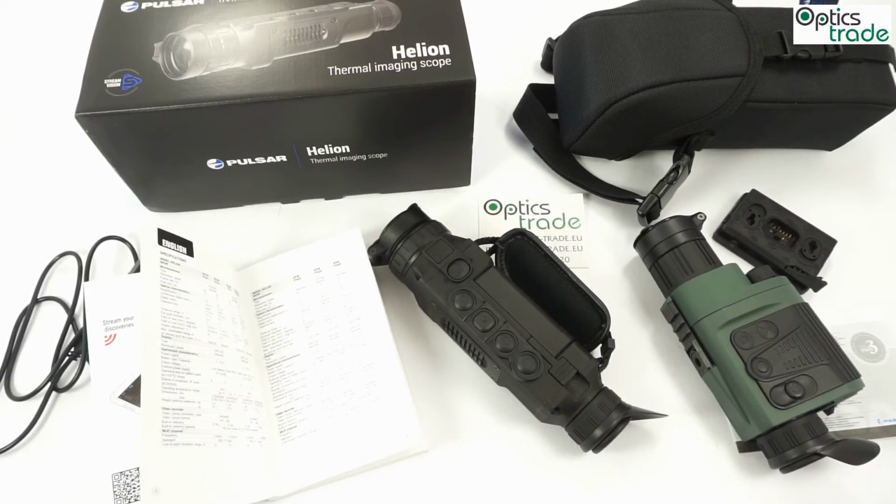Well, the point is, when you go from normal night vision to the thermal, it is just unbelievable how far you can see, how fog is no problem, smoke is no problem, even sometimes bushes are no problem, you can see through them, anything that's hot. So in this regard, when you try it, you will be amazed.